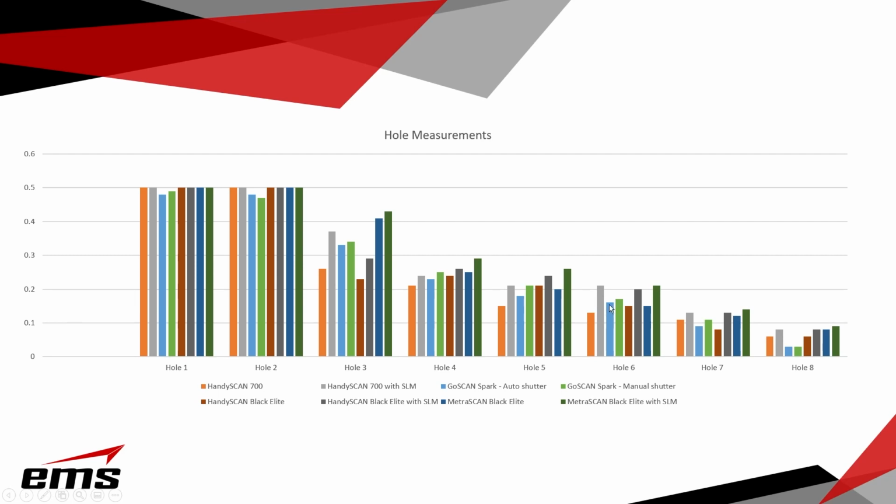So if you go into that single line mode, you will get more data down in those deeper holes, okay? And you could do the math on these, but I would say maybe on average 15 to 20% more data by using that single line mode. And if you have the GoSCAN using the manual mode to adjust the power, it does seem to get you a little better in most cases, okay? So that's the holes.